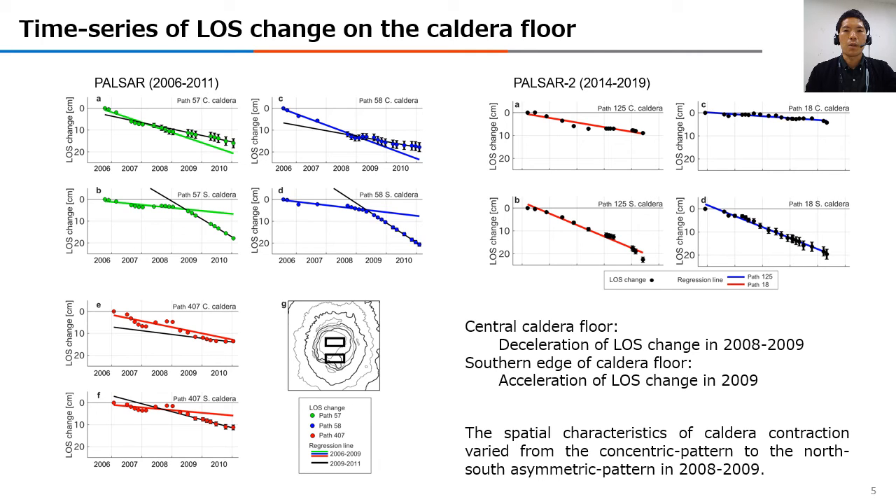The asymmetric pattern has been going on, as we show in the time series of PALSAR-2 range change on the right side. In the future, we will try to construct models to interpret the physical mechanism of the spatial variation of caldera contraction. Thank you for watching.